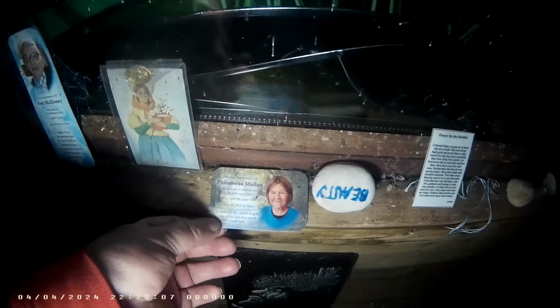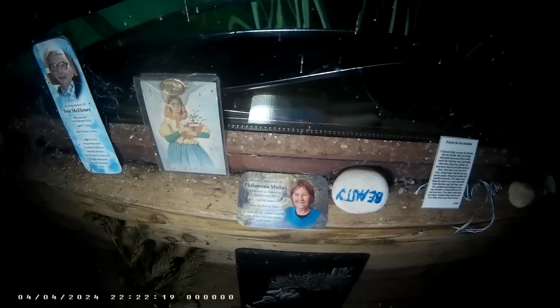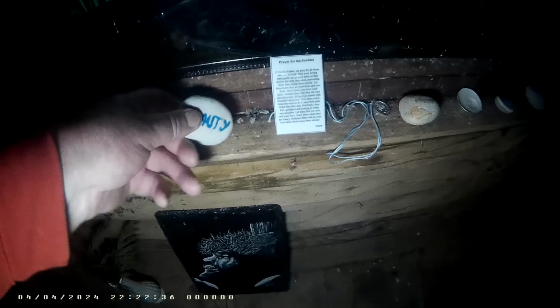See if I can. Here's a beautiful one there too. Philomena Mullins, who went to heaven on the 15th of February 2024, age 65. May she rest in peace. Wow. She must be from Derry, but that's a picture of Derry. Beauty. Same sort of writing as in the other place.